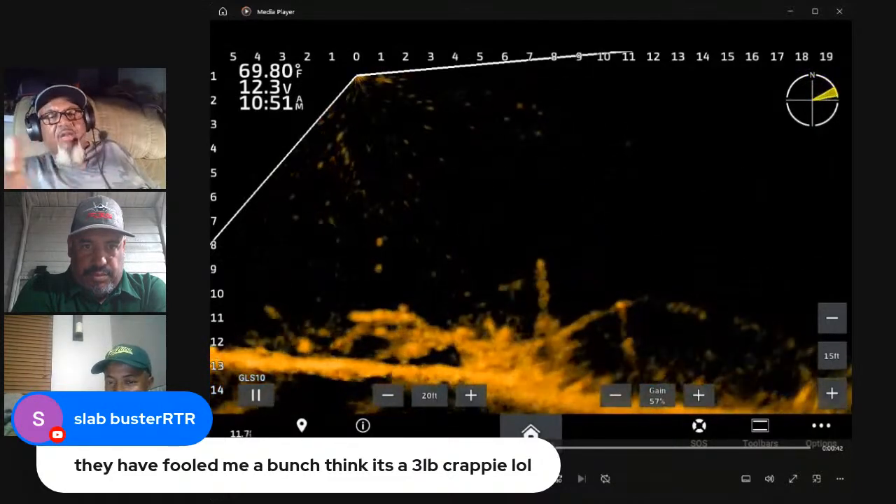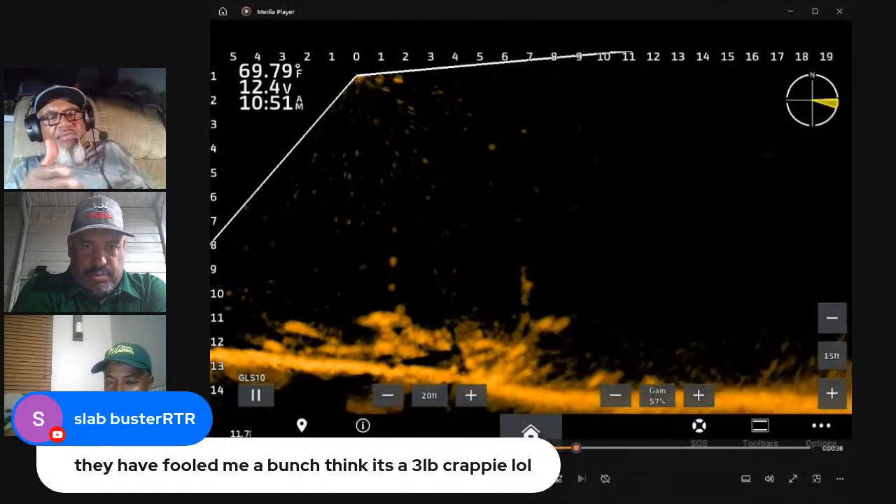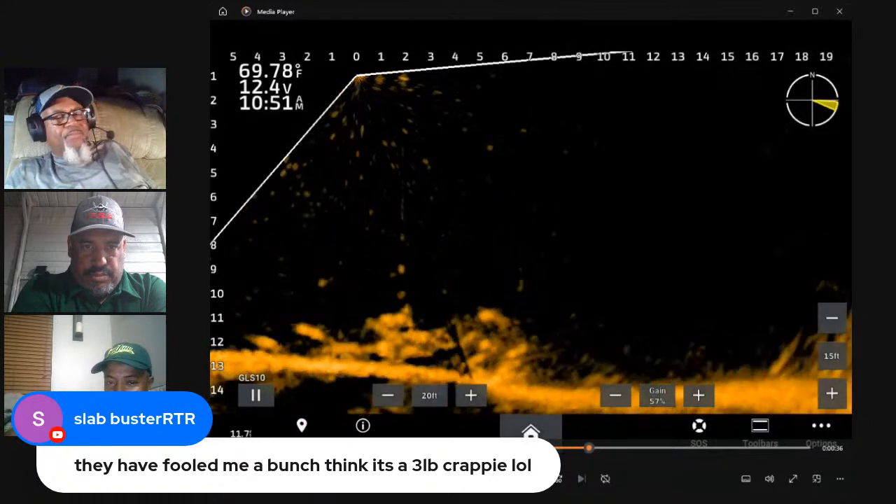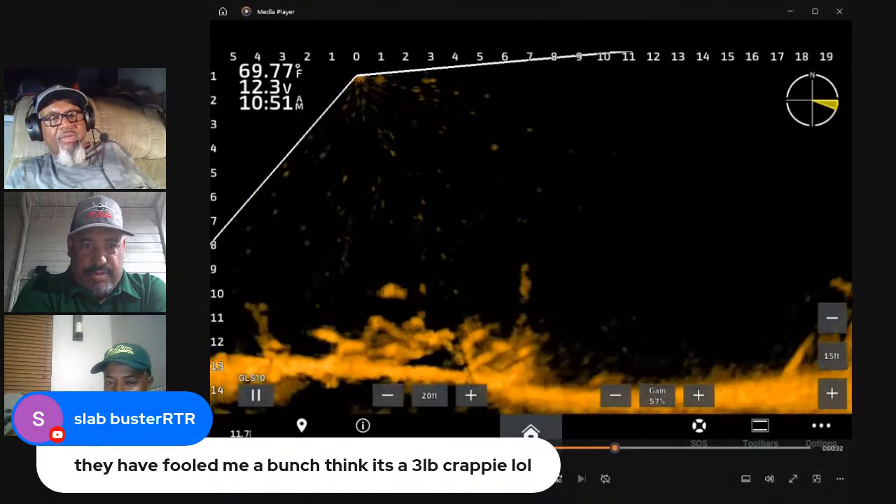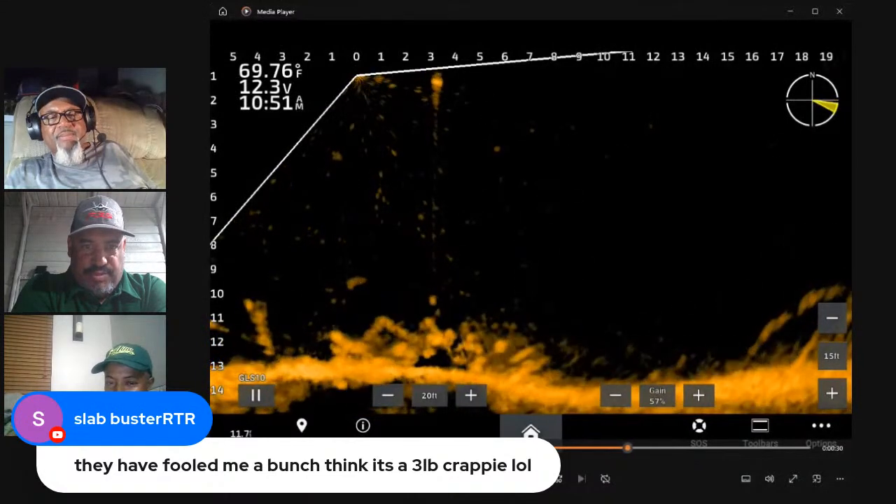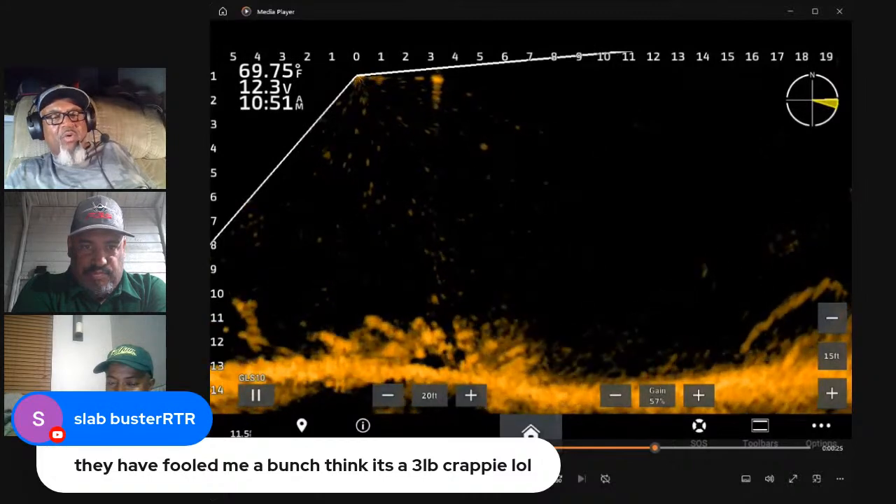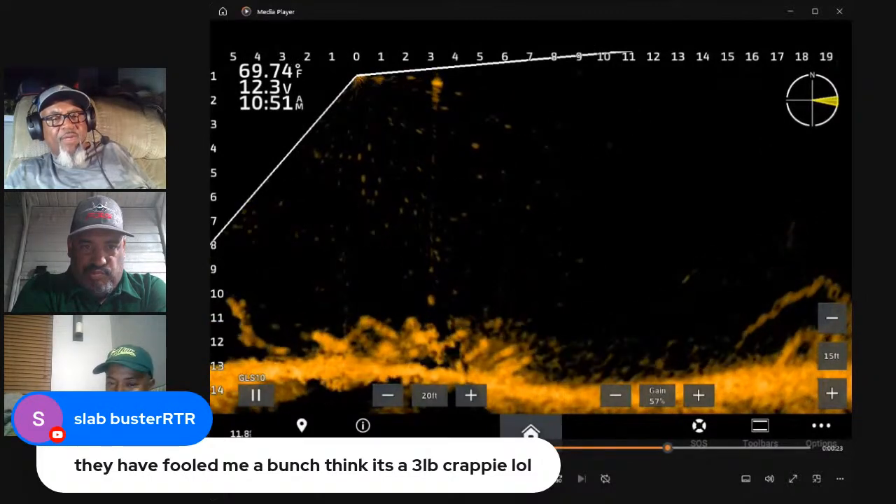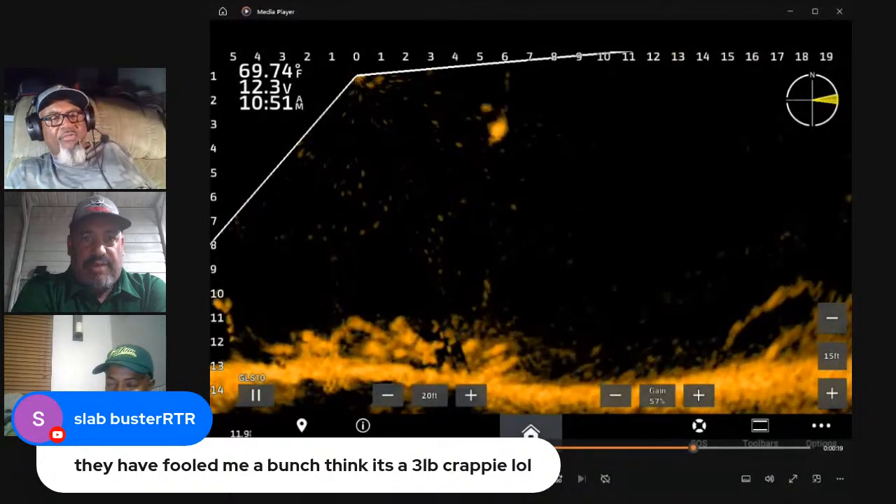But look at how I'm panning my troll mode as I go over that. What I'm doing is just looking for bright spots. There's a big old catfish swimming by right there. We don't want no part of him. I'm just panning as I go over that structure, looking for areas that are brighter than the structure. Look at that right there. There's another small fish.